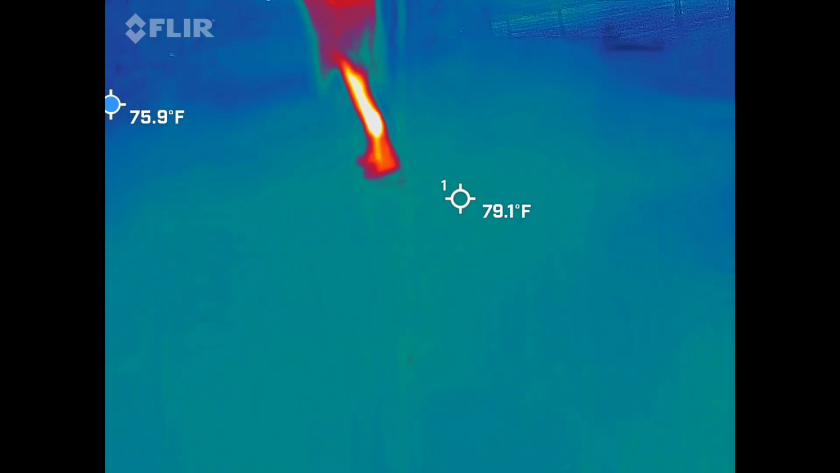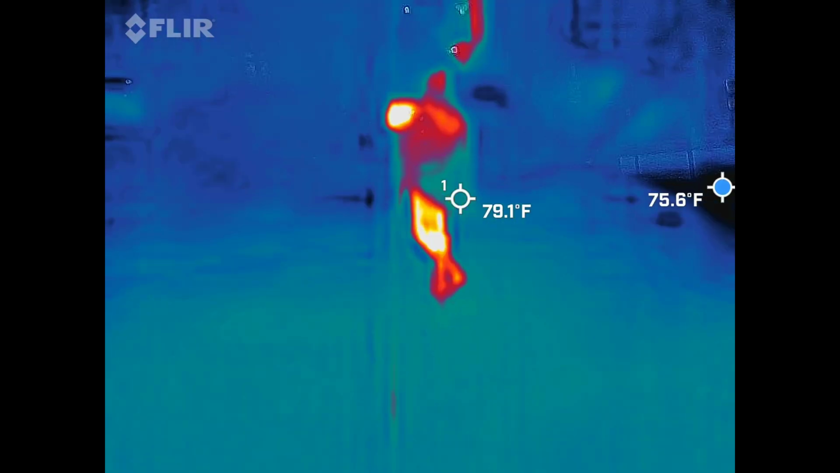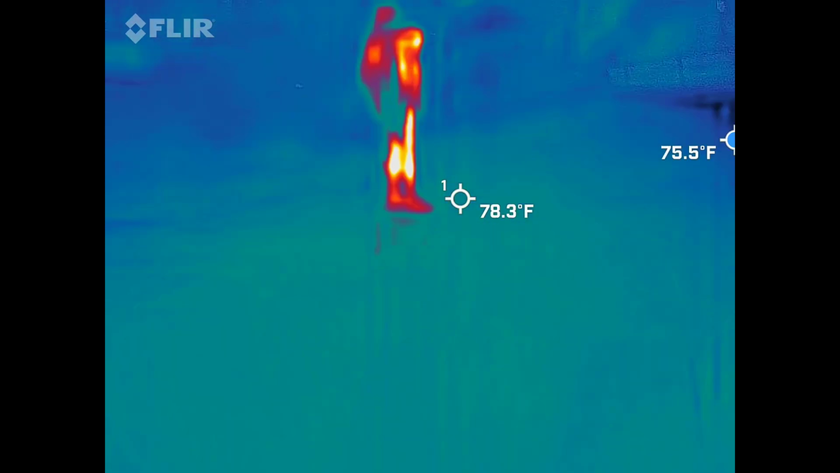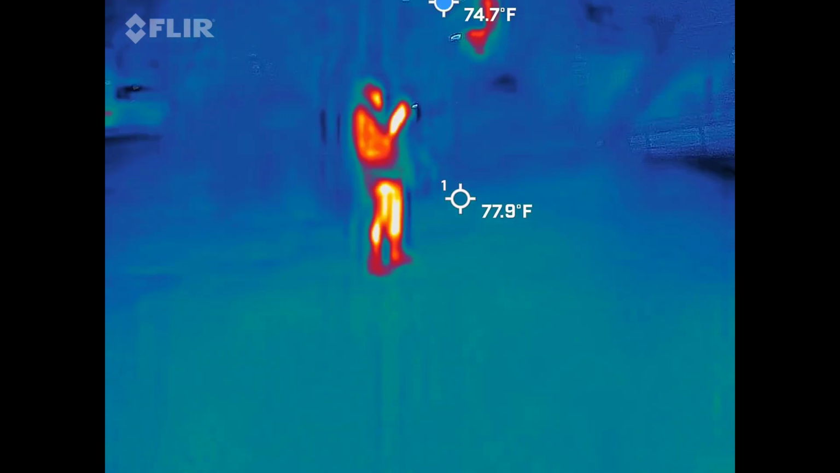Well, sometimes that blue dot can kind of sneak up on you in the corners. I got the same thing. I got one that's just a regular camera. I can see through the walls, I can see heat signatures through the walls, and everything. It's really a good one. But I get the same thing, you know what I mean?